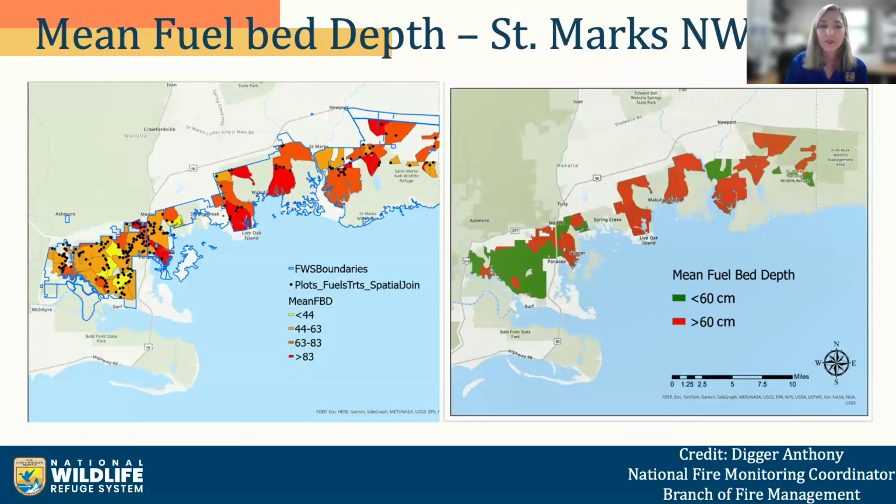Now, what is helpful for land managers during planning is the spatial aspect. So these are maps at St. Mark's showing that fuel bed height, similar to the dashboard I showed earlier, but these are obviously static. Maps and dashboards allow for the identification of where fuel loading is the greatest. So the map on the right has that 60 centimeter threshold designated. And then again, that depends on objectives for that particular unit and habitat type. But these can just be tools for planning and prioritization based upon the fuels in that unit.